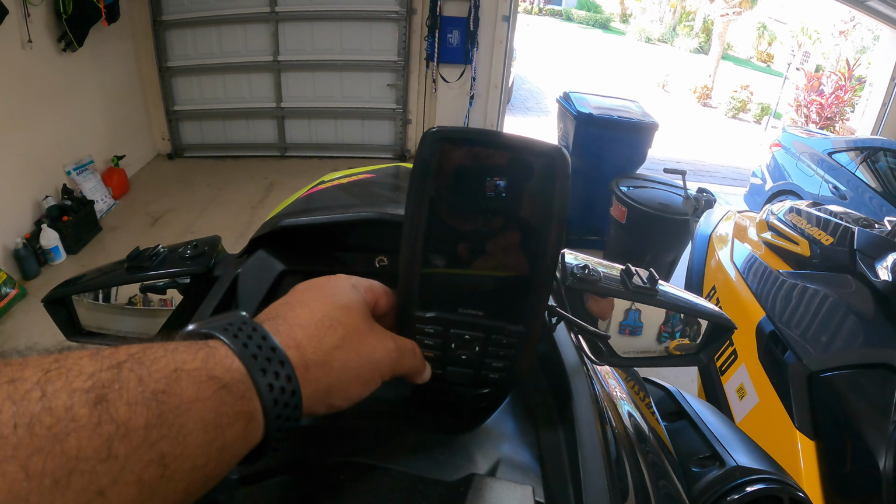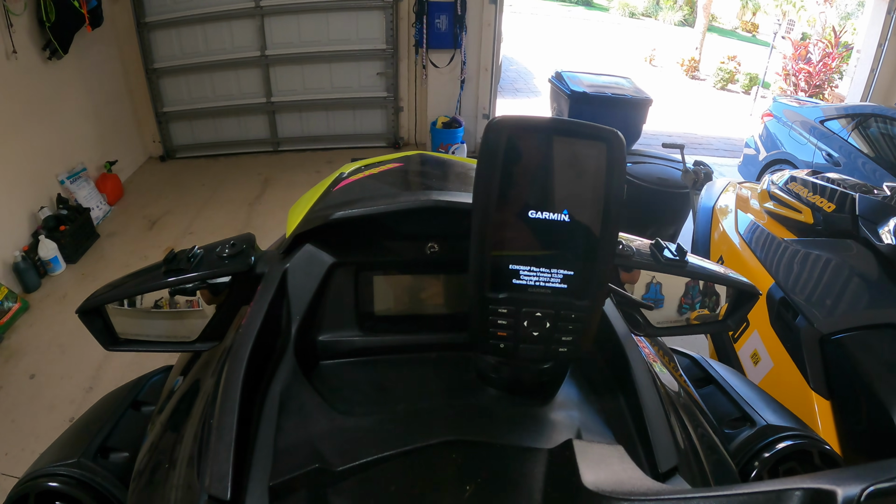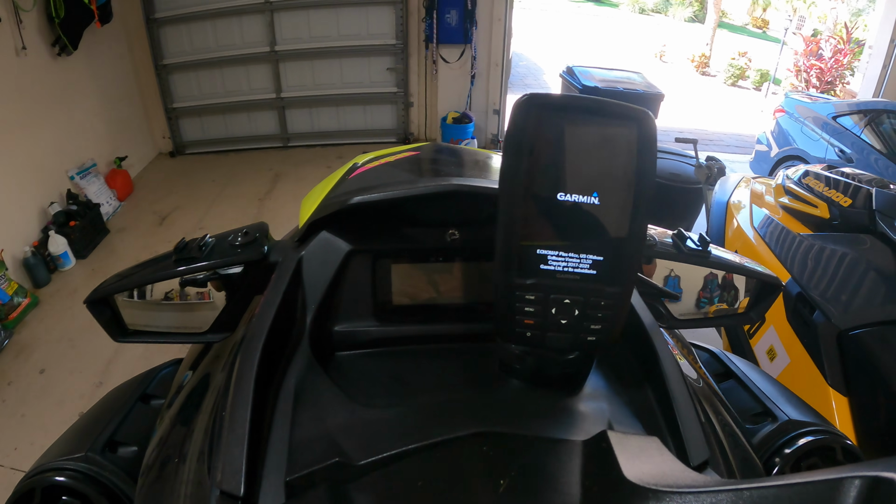I could have easily just hardwired it straight to the battery, but I don't know. I just wanted to have less things going into the battery. It just makes it easier to troubleshoot things in the future. Plus I thought it would just be a cleaner install overall. So now that that's plugged in, we're going to go ahead, we're going to power the unit, and I'm going to show you guys some of the basic functions that we use on this GPS.